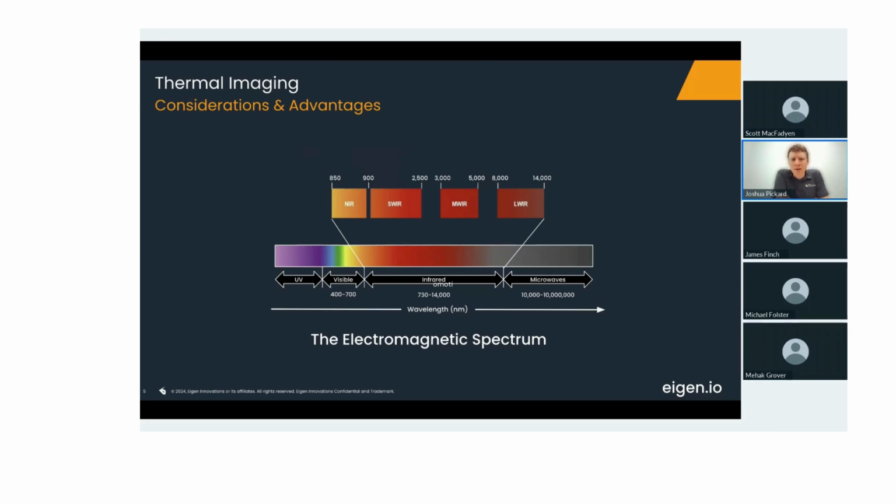So a lot of use cases in quality inspection for NIR and SWIR are things like looking at fruit and vegetables and identifying rot, things that are subsurface, because these objects emit that light, reflect that light differently.